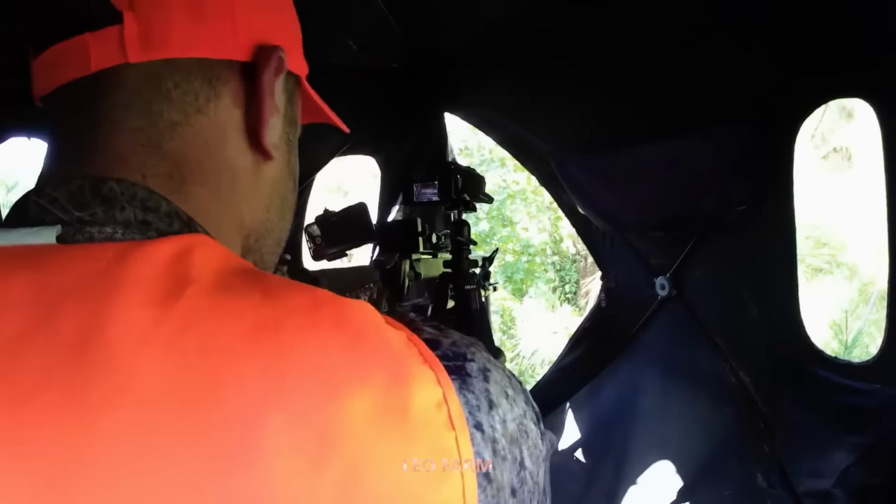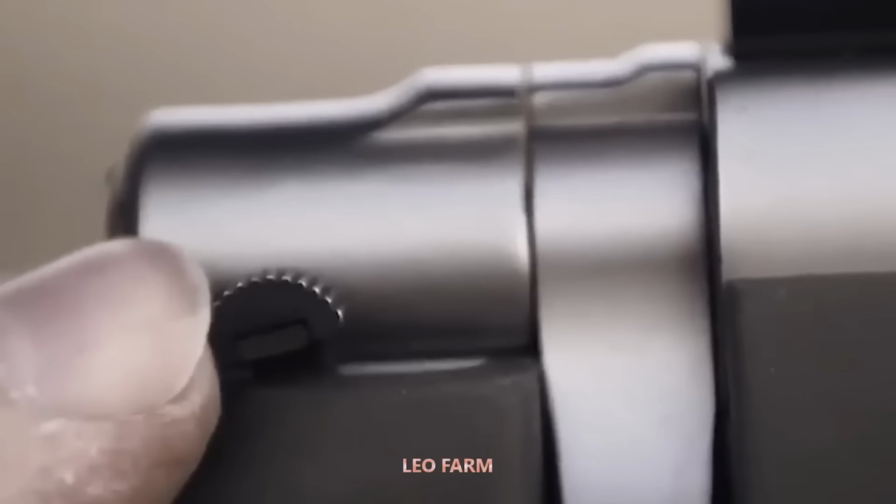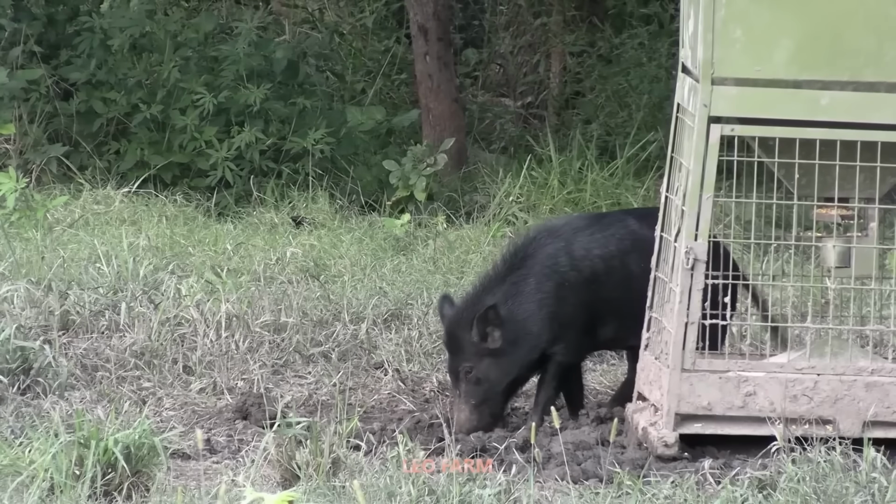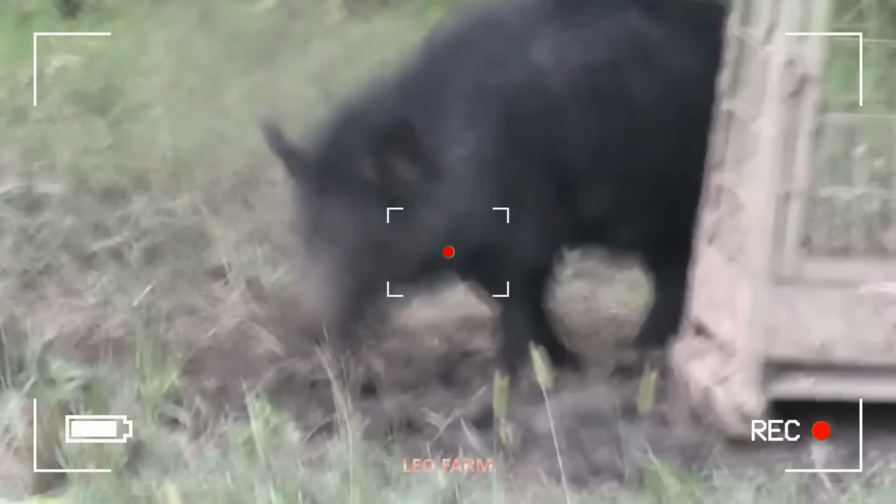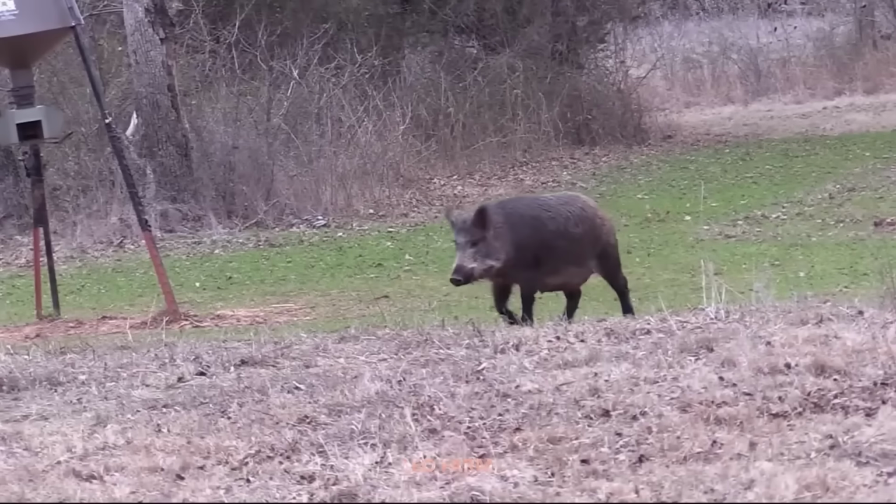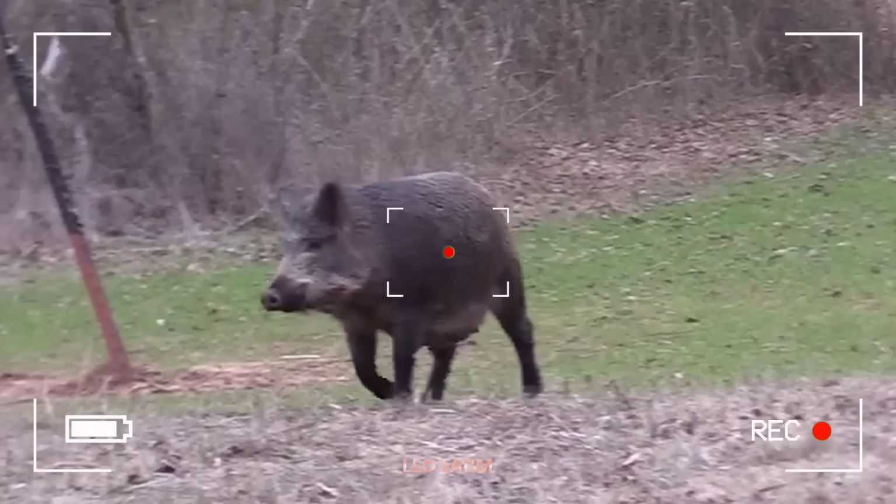You smoked him. I locked in on the biggest one, likely the leader. One deep breath, and I pulled the trigger. Another menace wiped from the land. That shot was the result of years of discipline, patience, and instinct, honed by countless hunts.